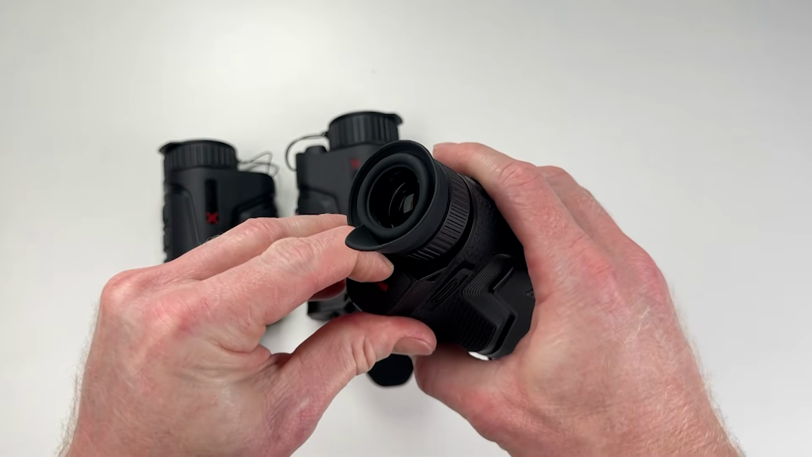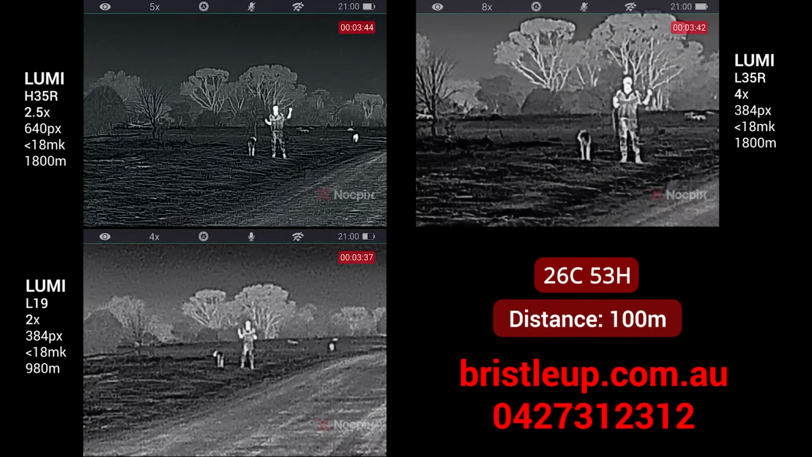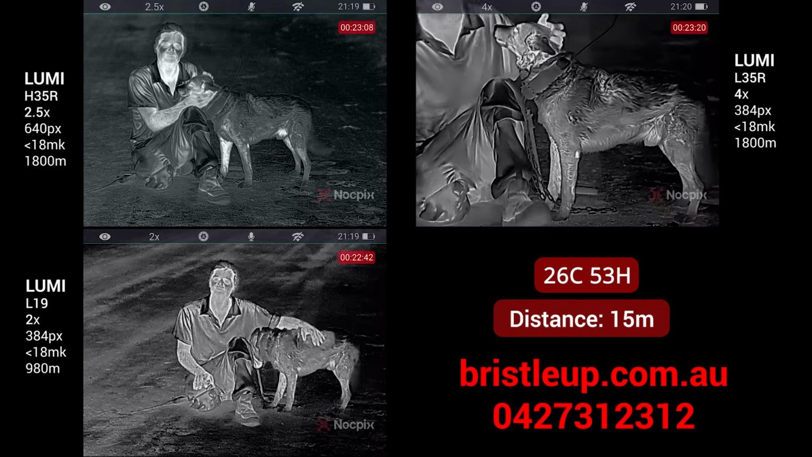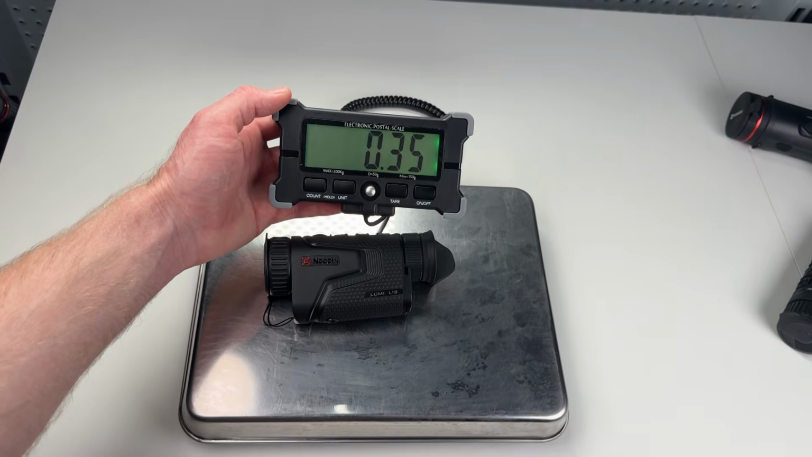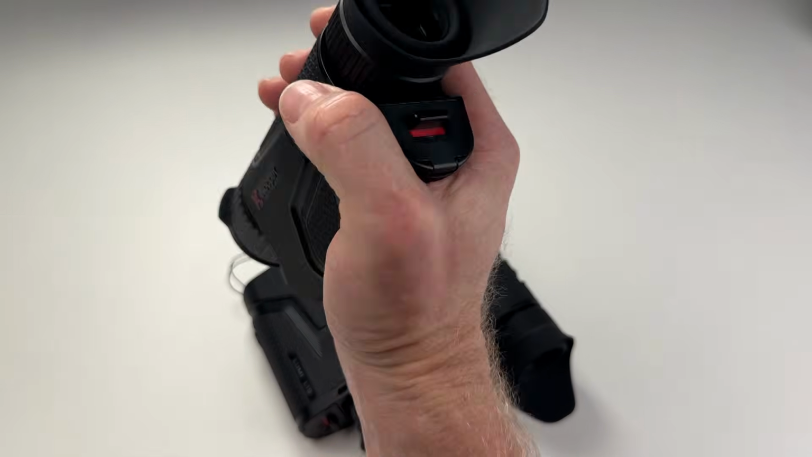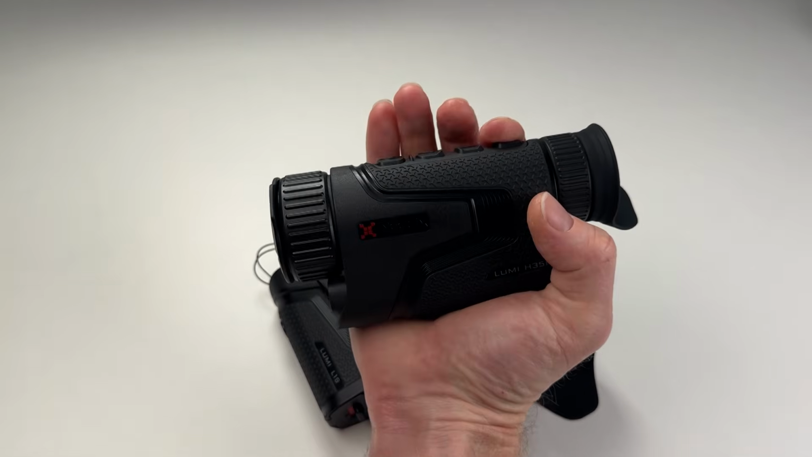They run on a replaceable 18650 battery, giving around 4 hours runtime. They also have a crisp 1024 by 768 LED display and have an 18 millikelvin sensor paired with a 0.9 lens to pull in more thermal detail. Weighing in at under 350 grams, it's one of the most compact and ergonomic units on the market right now. Where it really shines is as a handheld spotter, small enough to slip into almost any pocket and perfect for those long walks when you're out on foot scanning for game.